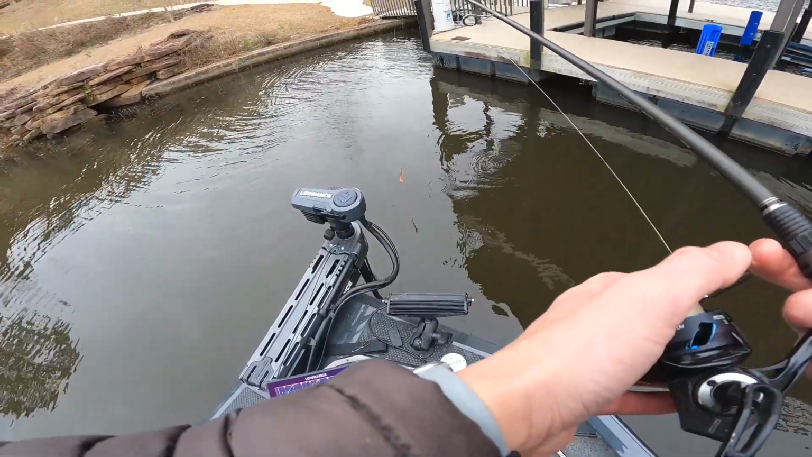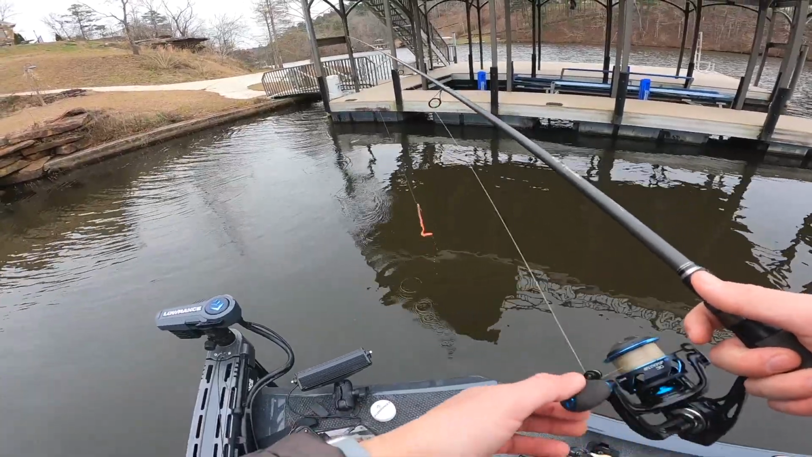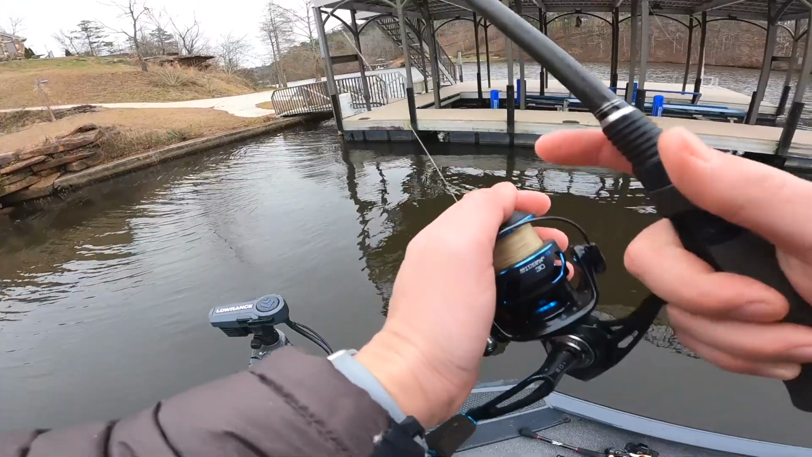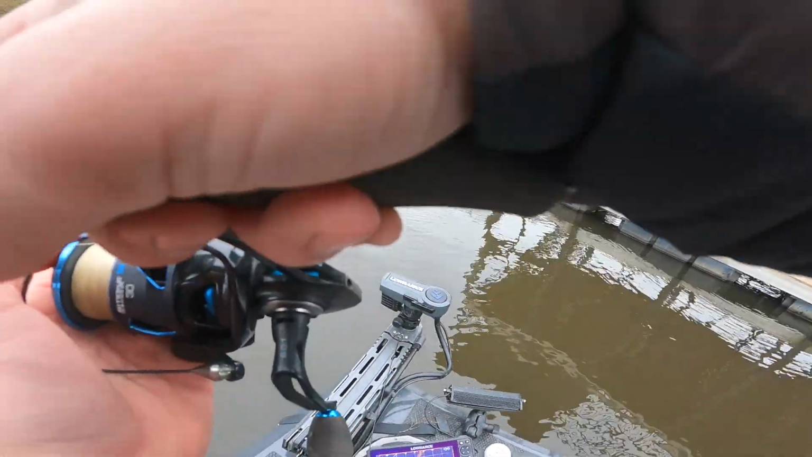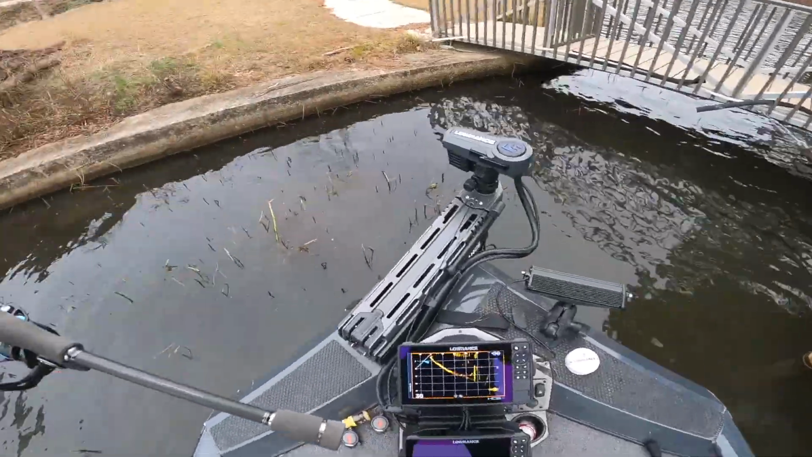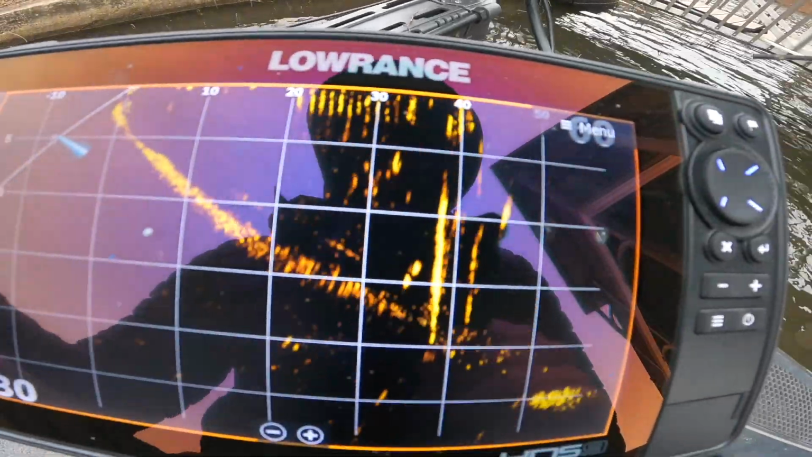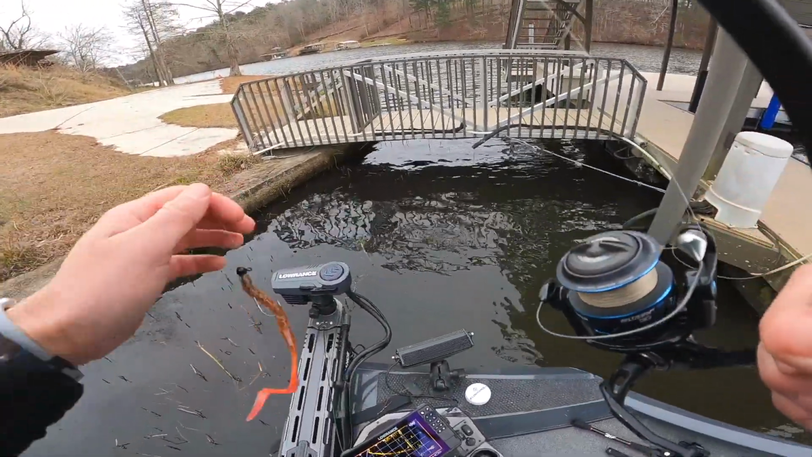The crazy thing with LiveScope, I saw these fish from the other side of the dock, and so I knew to take my time. Normally you would fish this stuff, but you wouldn't maybe spend so much time on it if you weren't certain there was fish there. I mean, you can even see them right there. That's the pole. There's 2 fish on the bottom and a pod of fish up in the water column.